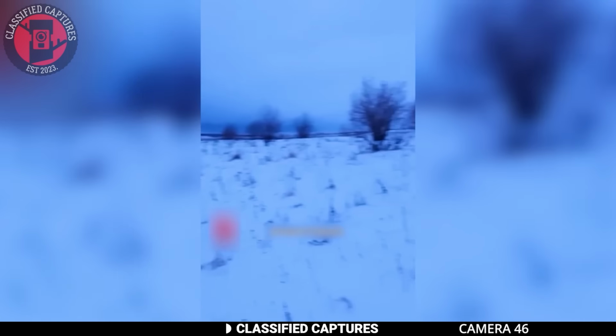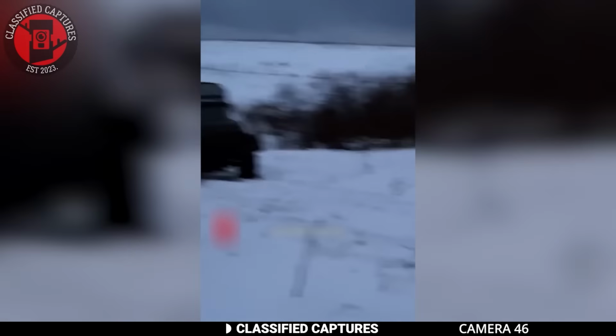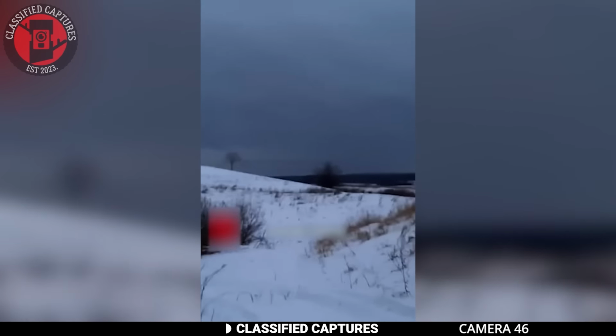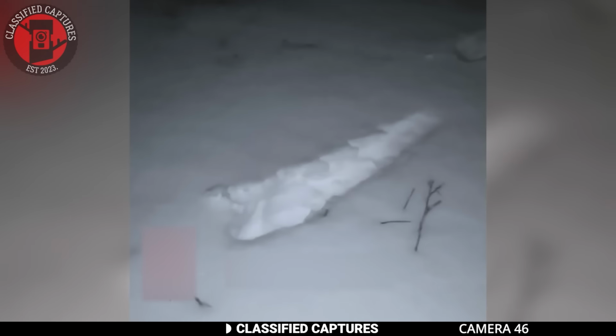Now, you may not understand what's happening, but the recorder of the footage decided to embark on a journey into the snowy night to prove to everyone that the Bigfoot that they had apparently been seeing was nothing more than a hoax. Once out there, however, he started to notice these strange prints in the snow. Although skeptical, he started to record just in case there was a Bigfoot, and that's exactly what he found.